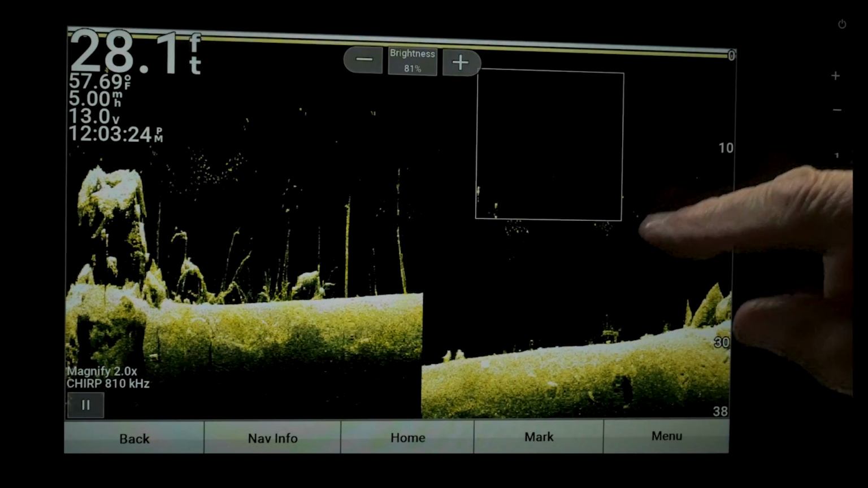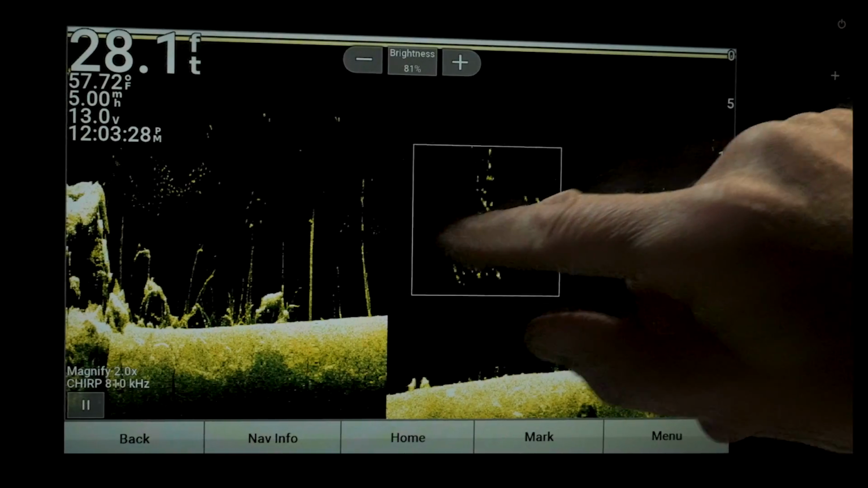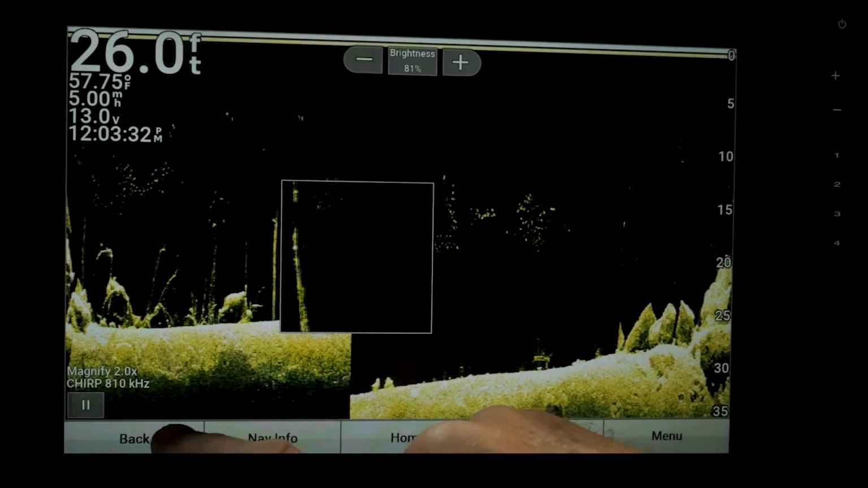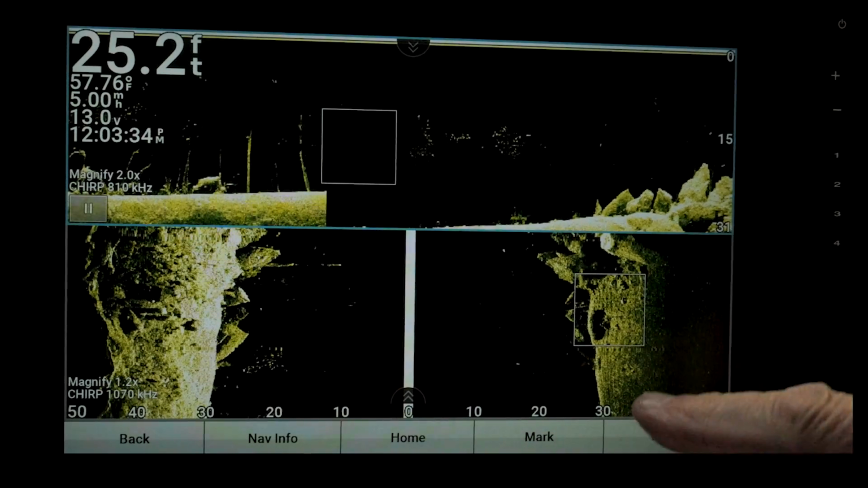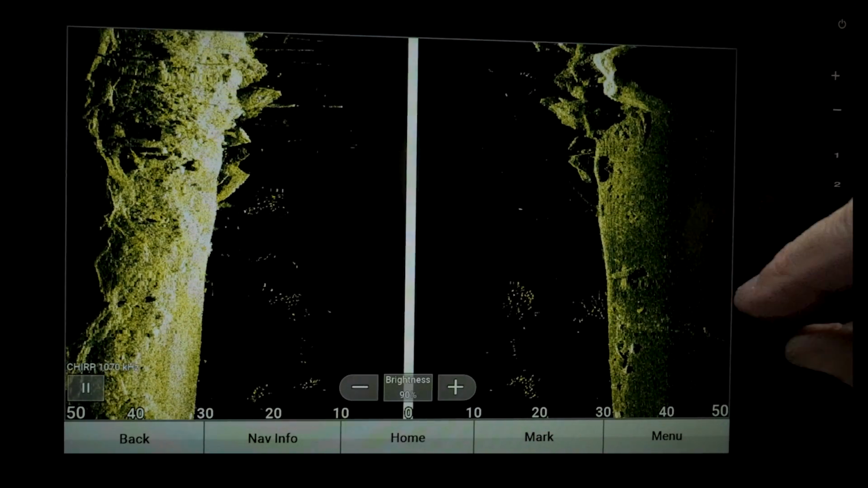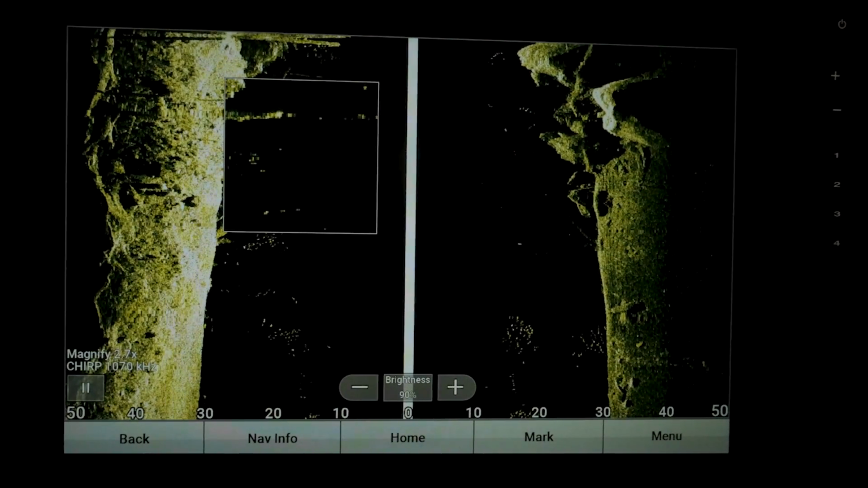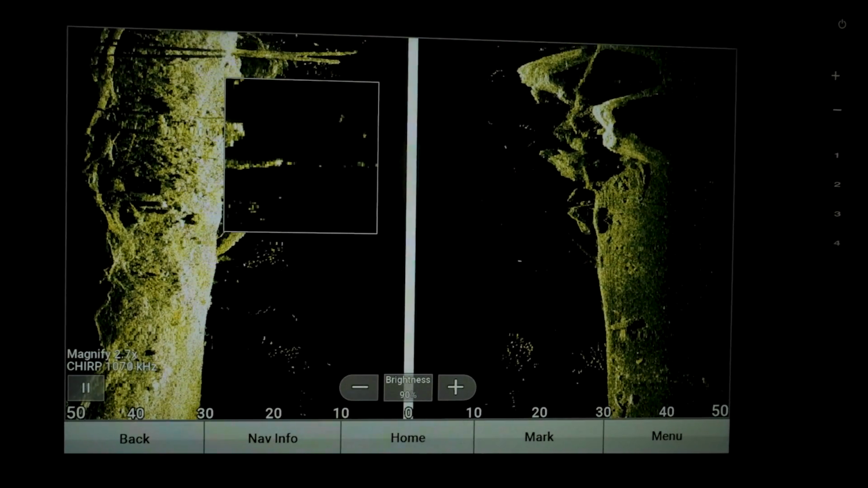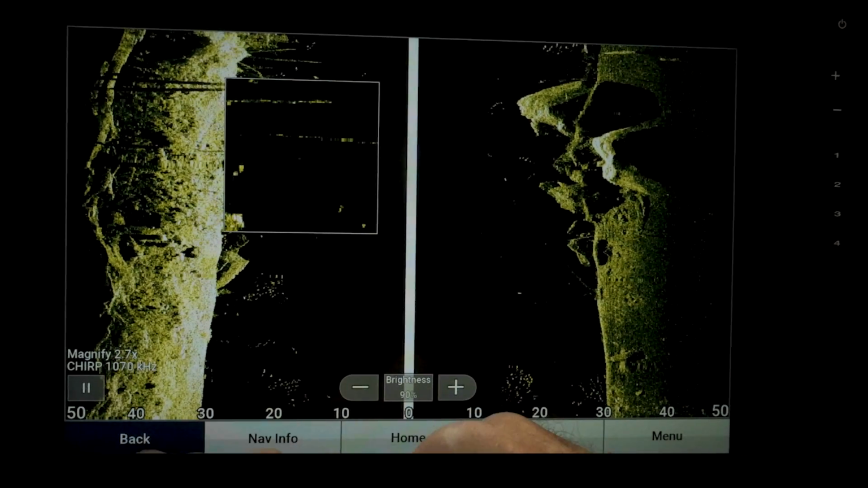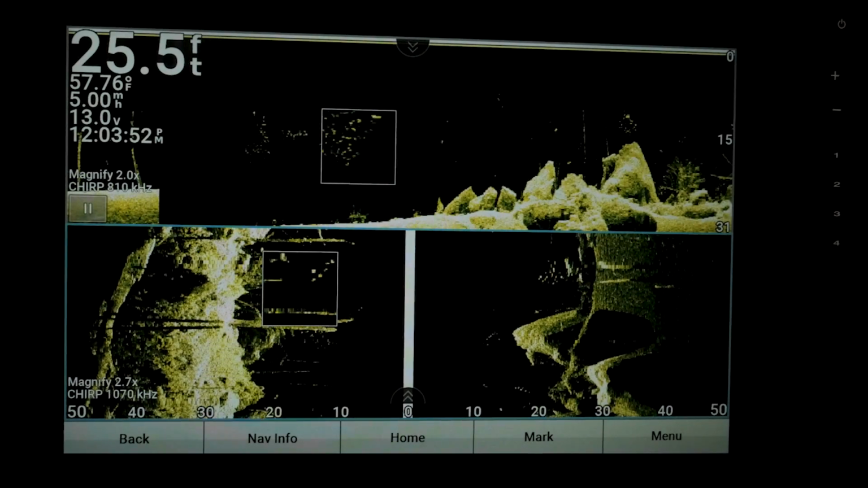Now same thing there. You can pull up your zoom boxes, move those around. Pretty much anything you can do in the regular screen, you can do off these combos. Get rid of that zoom box. Pull it up over here. And just go back and it takes you back to that original screen.